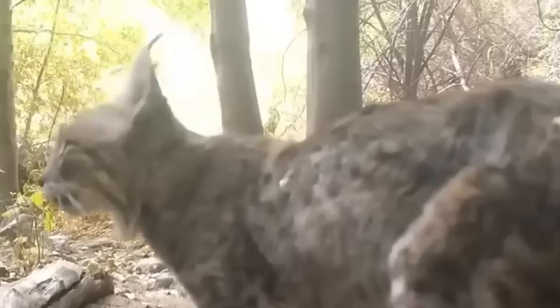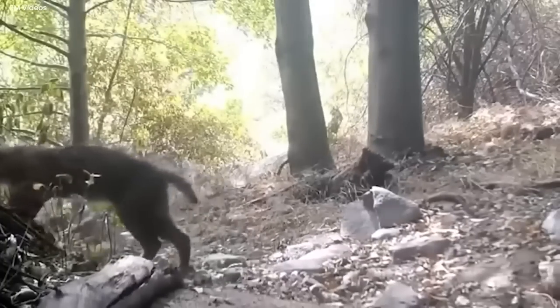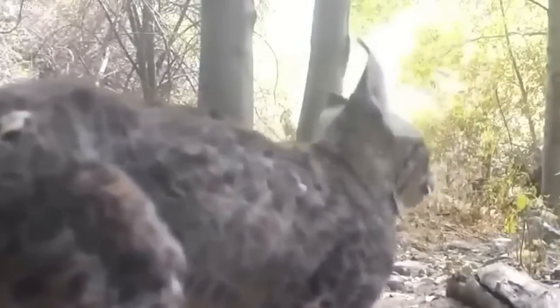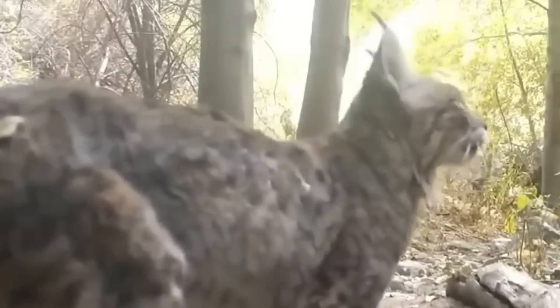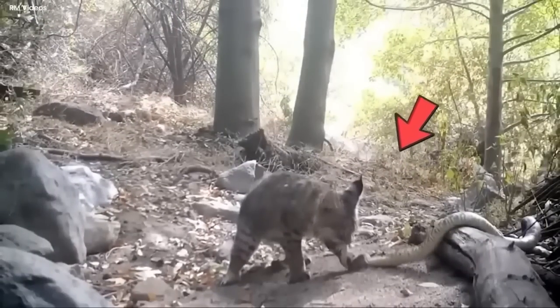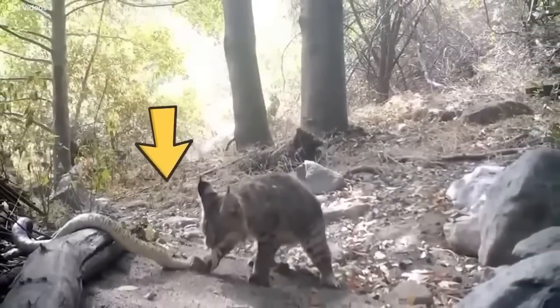forest. But little did they know that they would be witnessing the deadliest encounters of all time. In the video, a wild bobcat is roaming aimlessly through the dense forest, but those cautious eyes catch something mysterious slithering over a fallen log. The rattling sounds persuaded the cat to have a bite of this strange creature, and at the same time, the rattlesnake aimed at a big chunk of the meal.